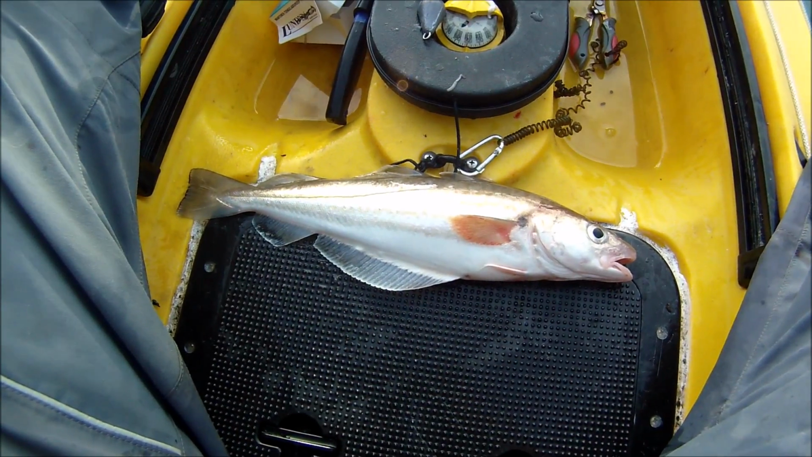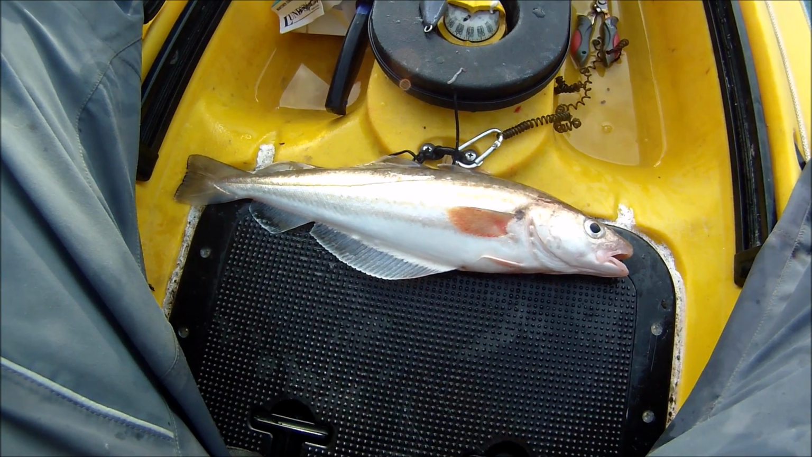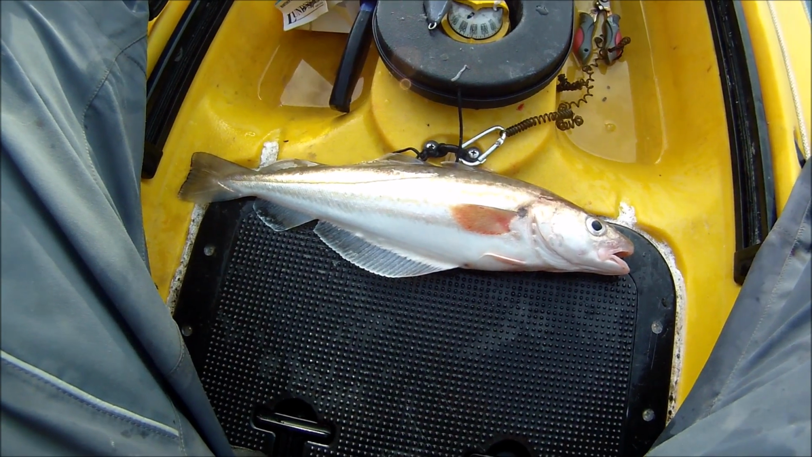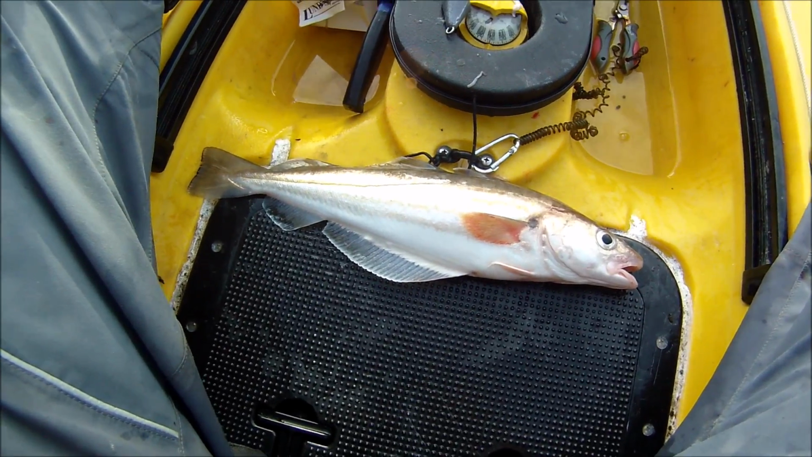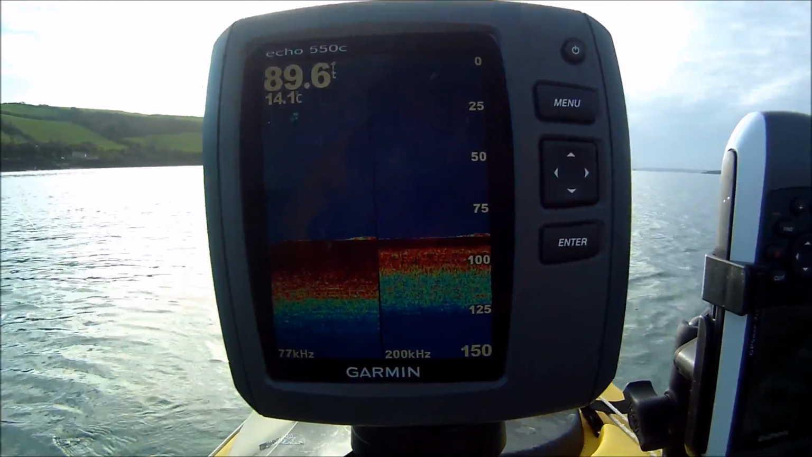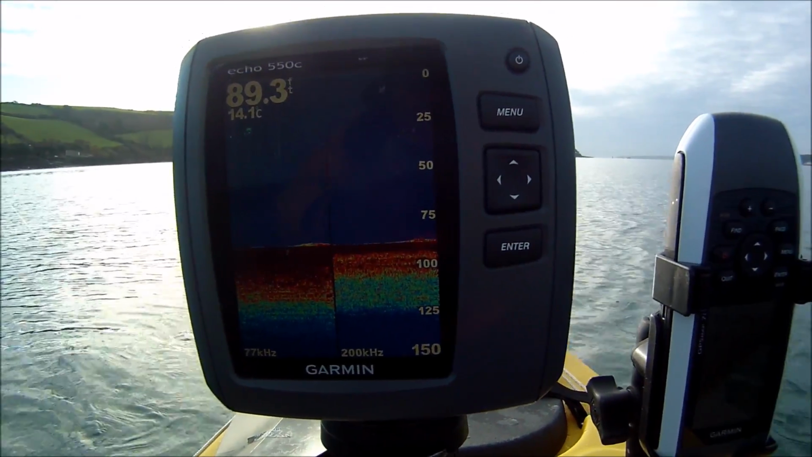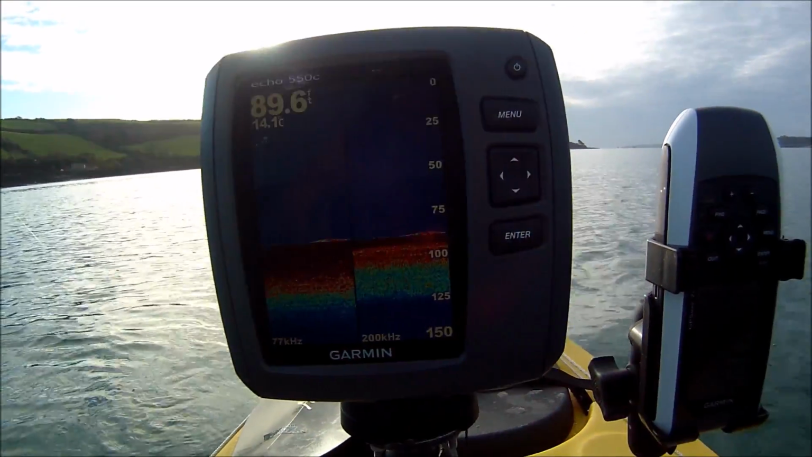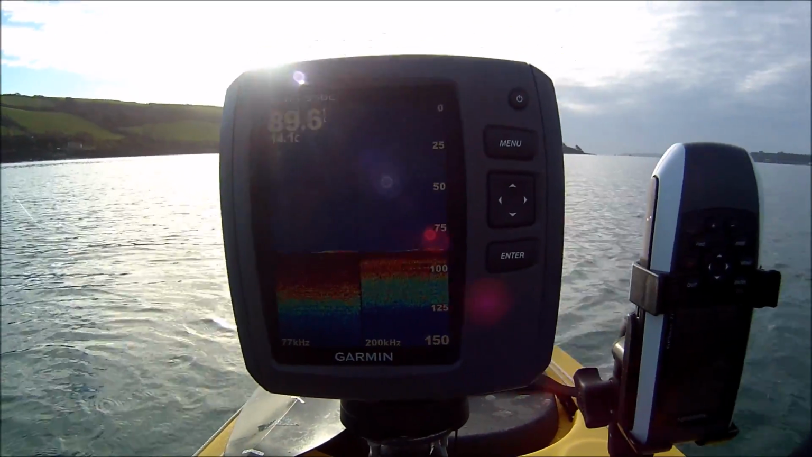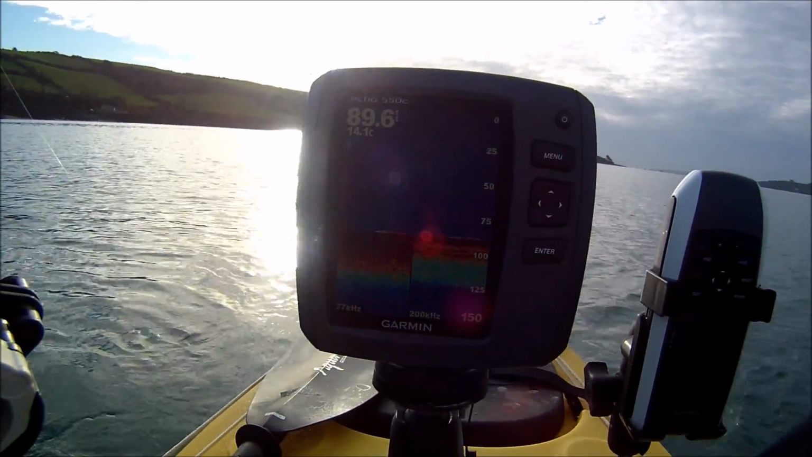Well, I mentioned earlier about those changes in the bottom when you see shoals of fish down the bottom, how it just rises up on the bottom, and you get a bit of red in there. And here's another example there. Just a little change in the flatness of the bottom there. Some patches of red and yellow, and they're most likely to be fish, and probably shoal fish.